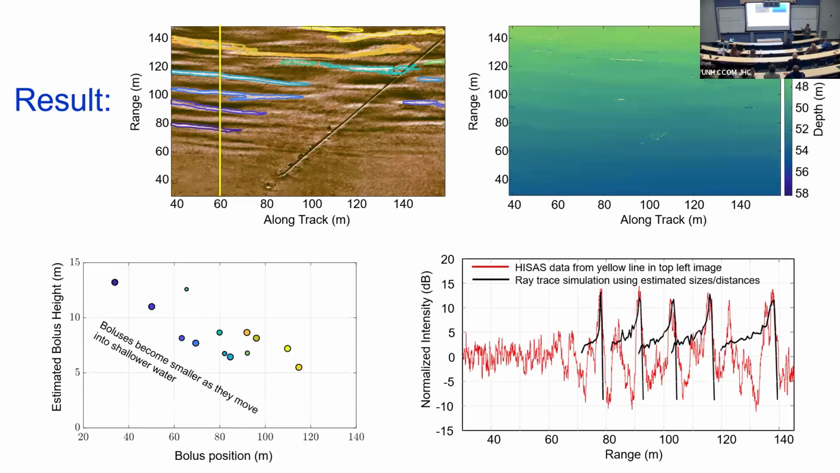All right, here's the final result. You see here, this is my blobs, this is my image with the pipeline. Jenna has highlighted the different colors, each of which is going to give a different height, and she's estimated the heights. This is the bathymetry. If you take all these blobs and look at the heights that we've estimated using the technique in the previous slide, you get this. So these guys are big.